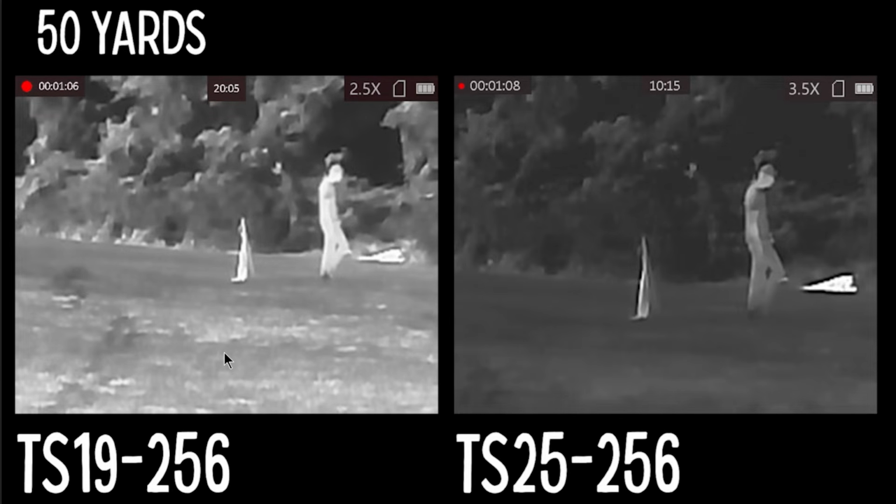And again, this was in the middle of the day that I did these tests. So I think it's just picking up some of the heat on the grass down here. And so it has a little bit of a higher exposure than this one that's more focused, where the majority is on the brush and the trees in the background.